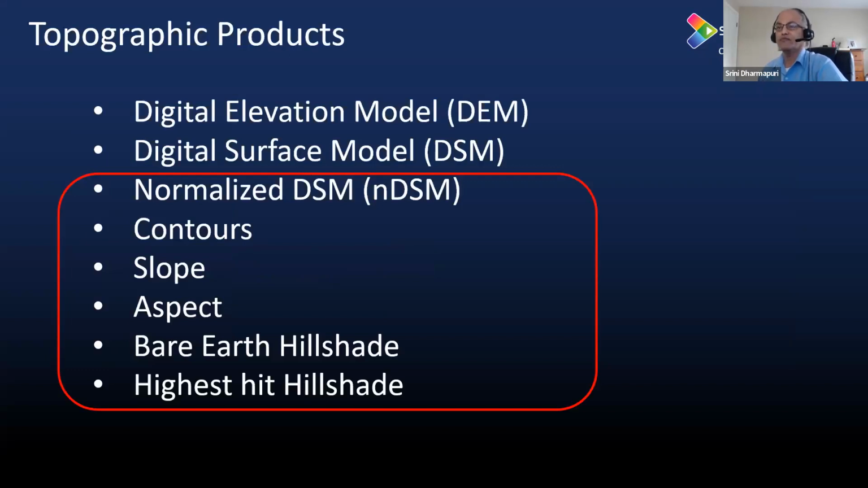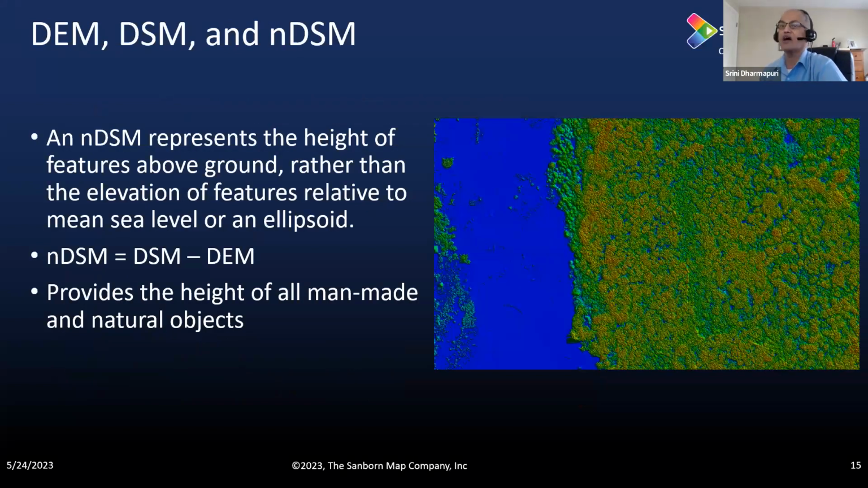So let us take the topographic products. The first 2 are already part of the USGS, so I don't want to spend time on them; many people are aware of that. What I'm going to talk about are the new ones: the normalized DSM (digital surface model), nDSM, contours, slope, aspect, hillshade, and highest hit hillshade. So let us talk about a few of these in the subsequent slides.